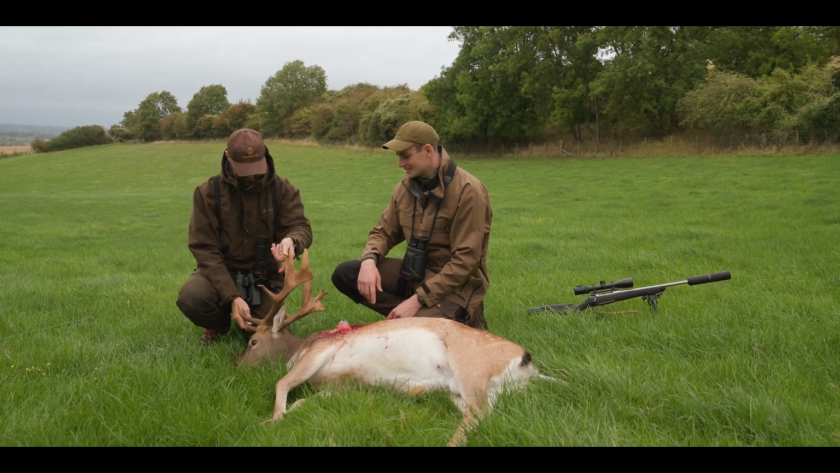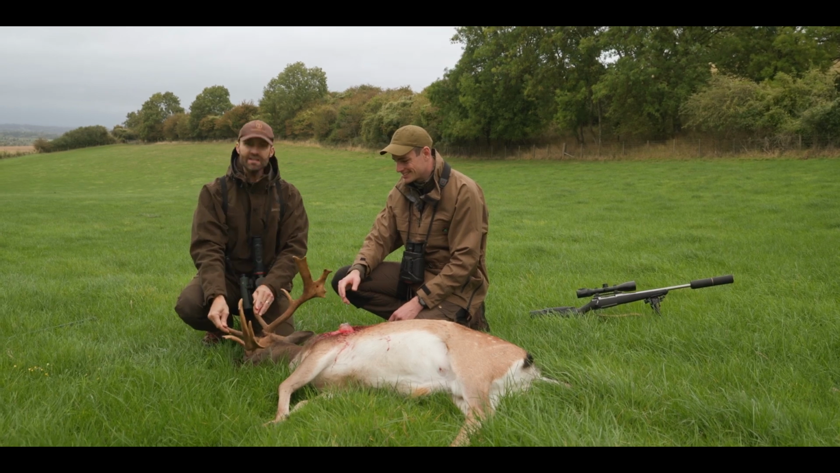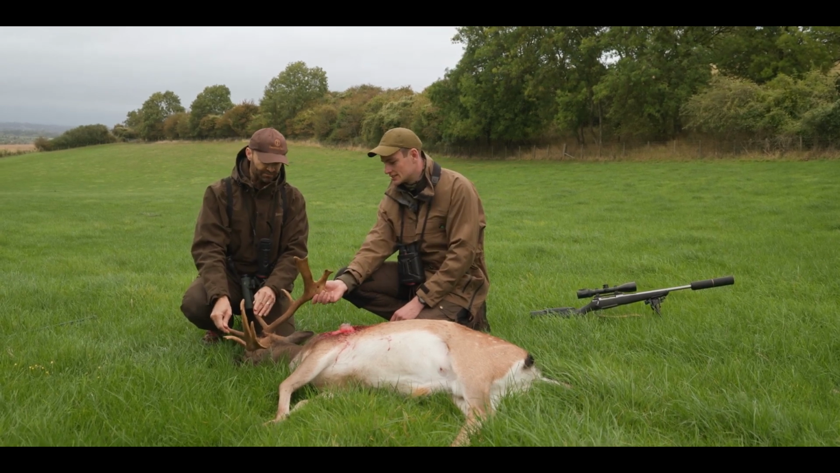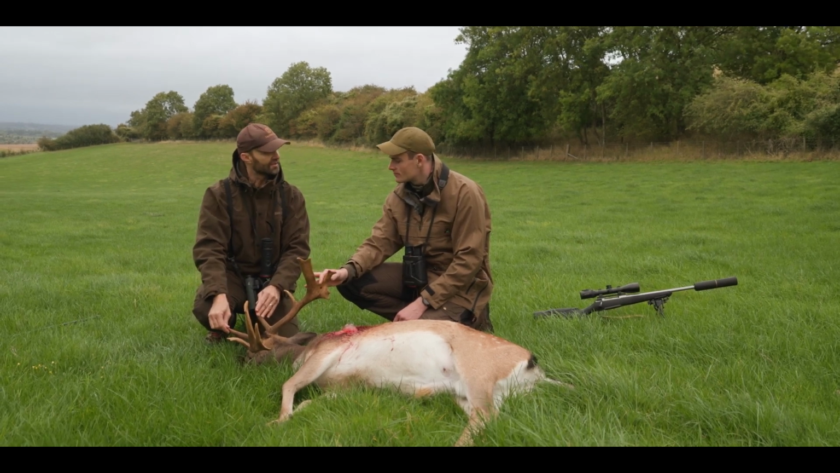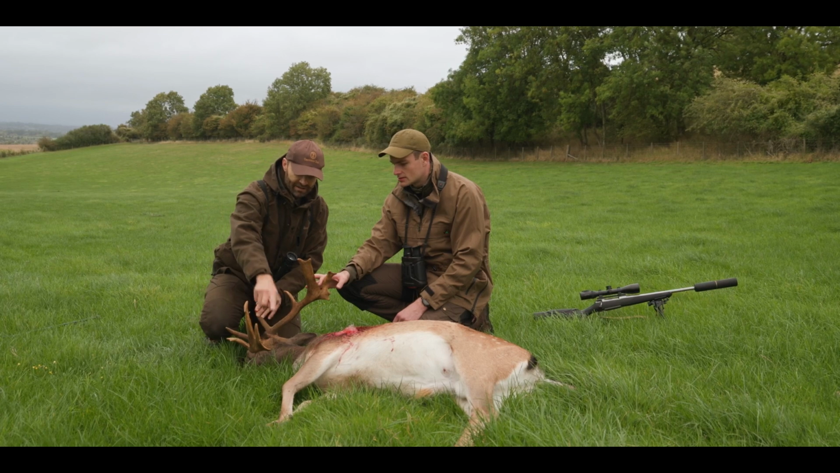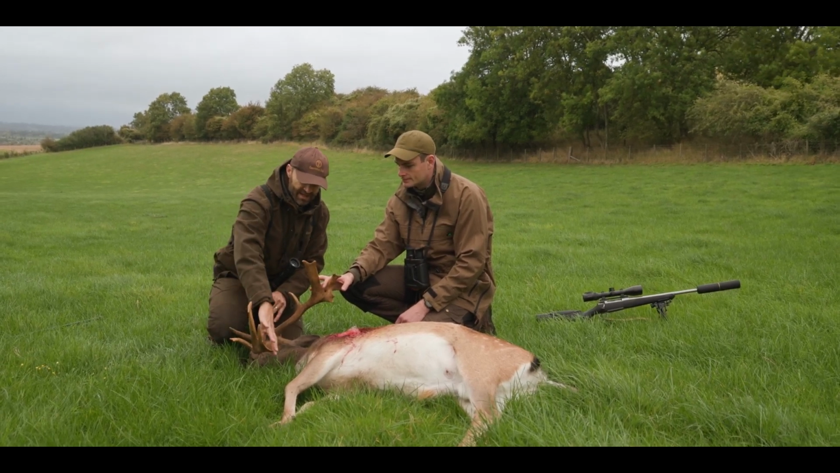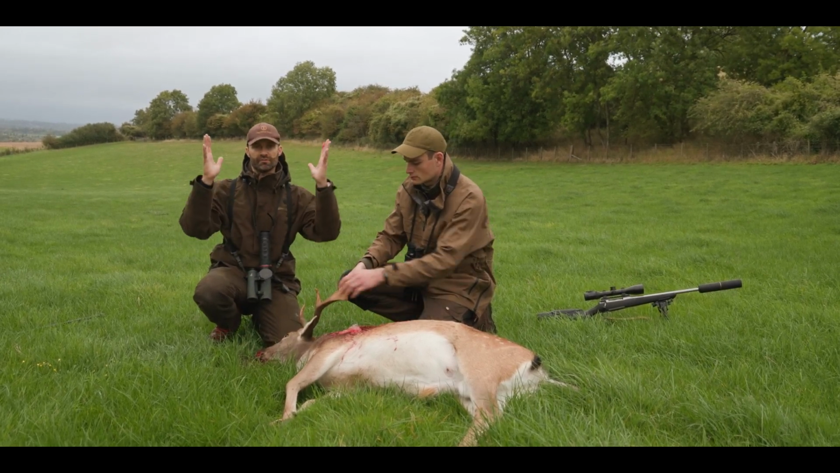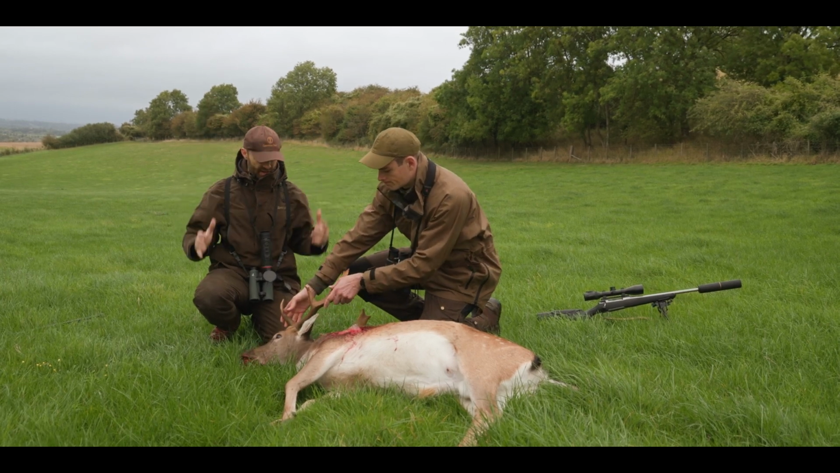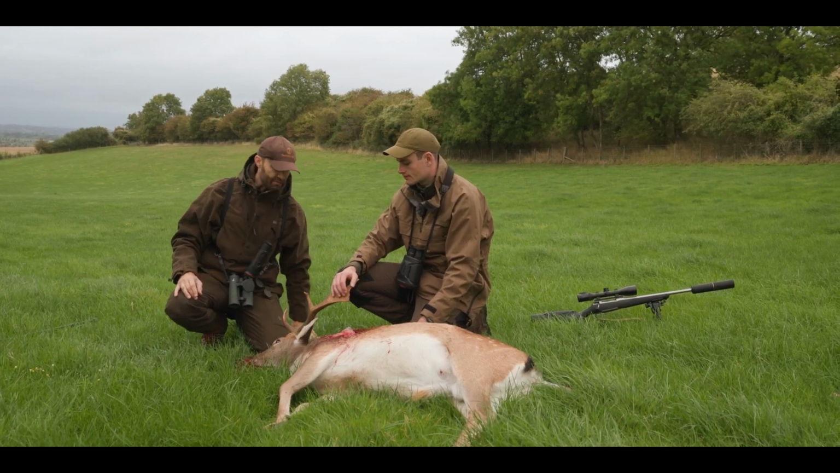What do you think of the head? Yeah, I like it. He's quite a nice little head, yeah. I mean, he's not a monster. No. I think he was the bigger of the two. Was he? Yeah. I mean, these sort of paddles here would be nice. They start sort of fishtailing here, and this hasn't developed properly. On a nice big mature animal, you get these wonderful big oars or paddles, which is what we call the palmation on the fallow, and that's really where they start becoming at their best, I suppose.